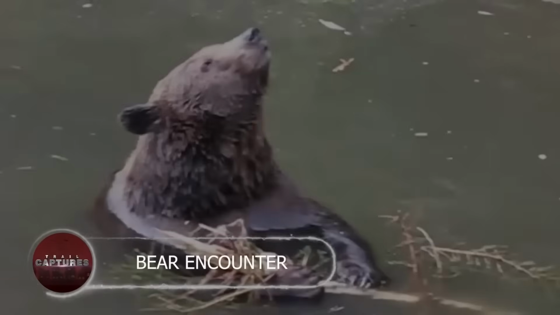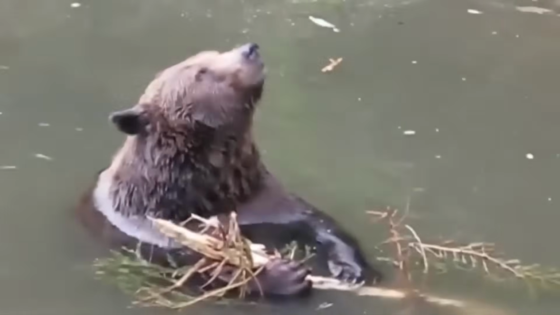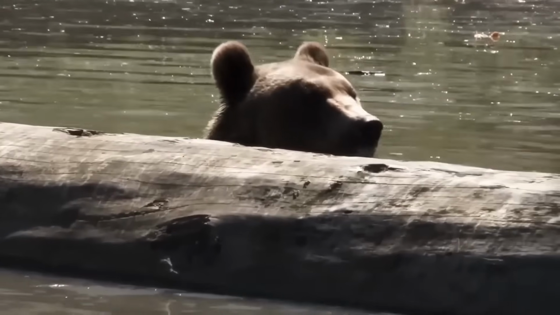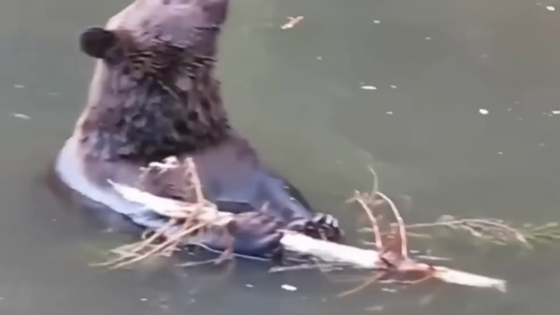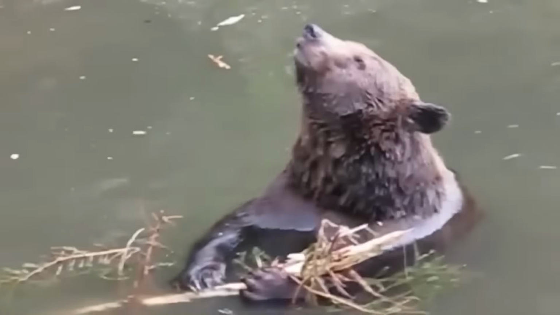Bear encounter. Witnessing bears in a moat might sound like an unforgettable sight, but this crowd of watchers found it frightening. While bears usually avoid humans or charge to protect their territory, this particular bear seemed unfazed by the spectators. It leisurely swam in the moat, seemingly unaffected by the rowdy crowd above.